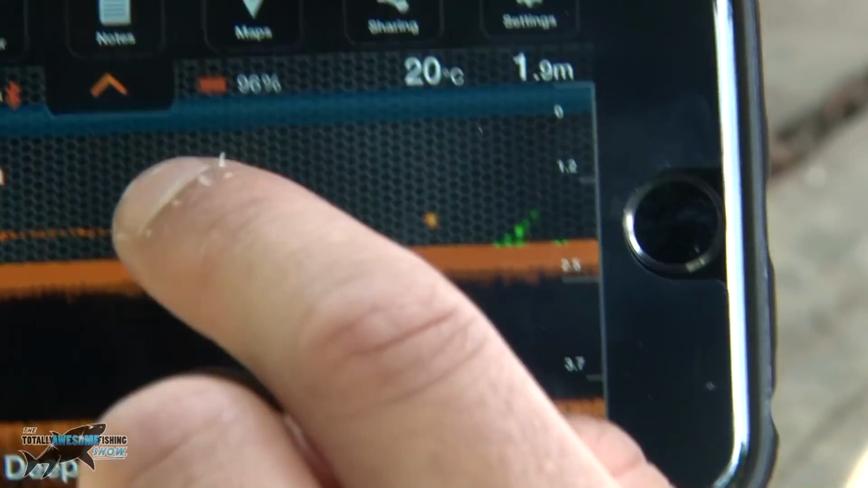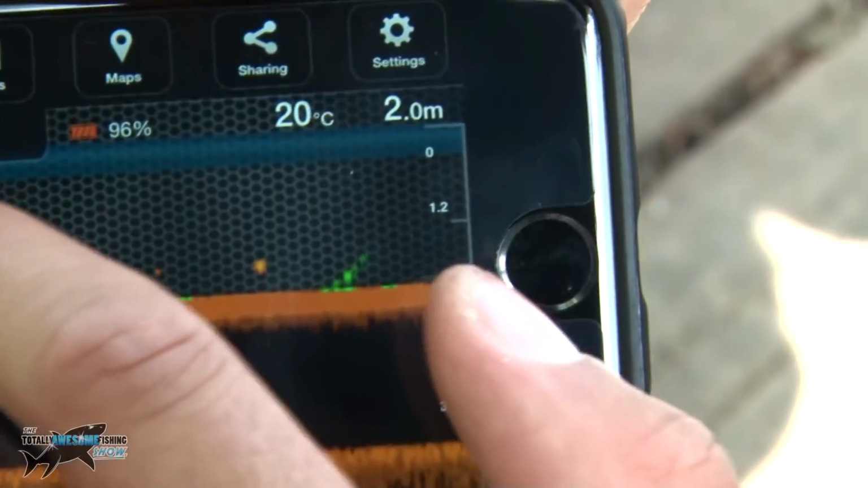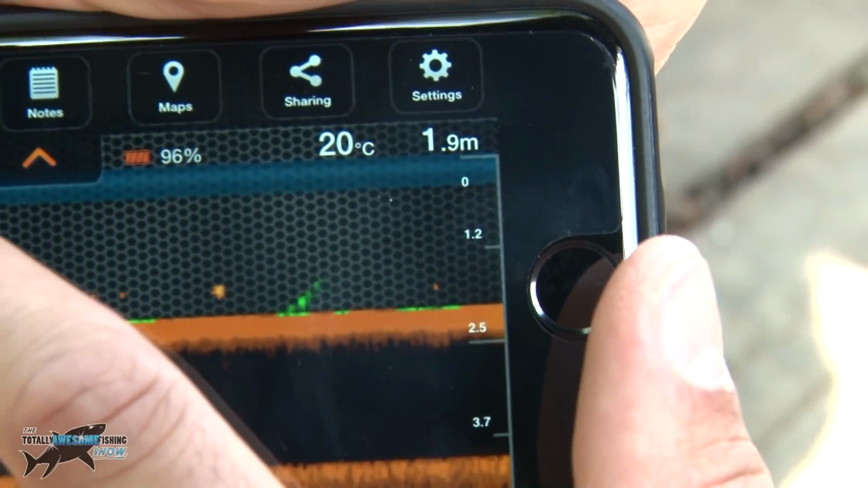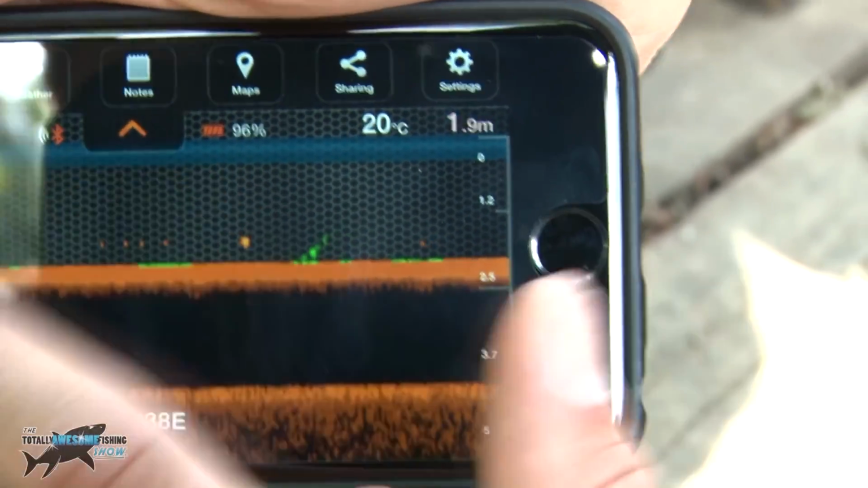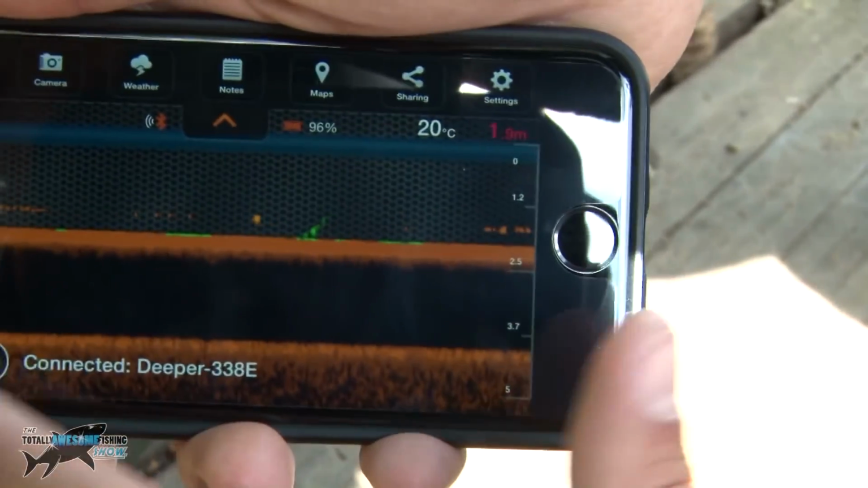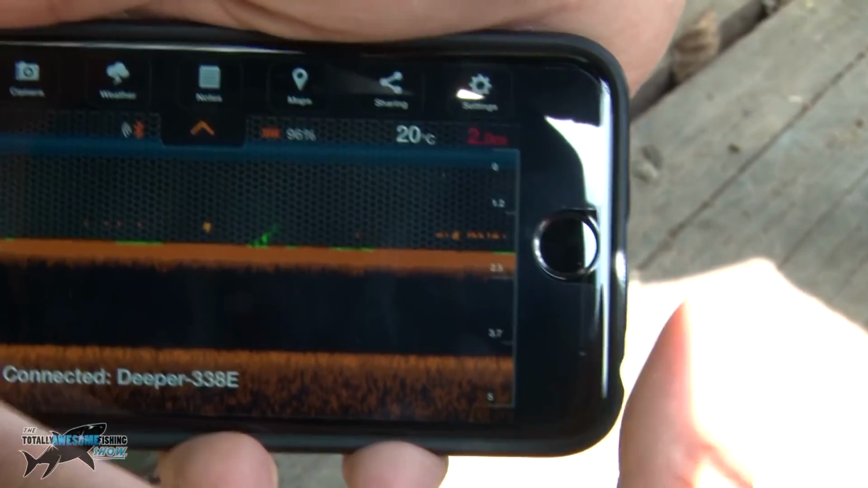Okay, so it's not very deep out there at the moment, but I think that should be okay for feeder fishing. The feeder's going to be on the bottom, they'll get used to the noise of the splash as the feeder goes in, because there's a lot of match fishing and stuff that goes on. So they'll get used to that.